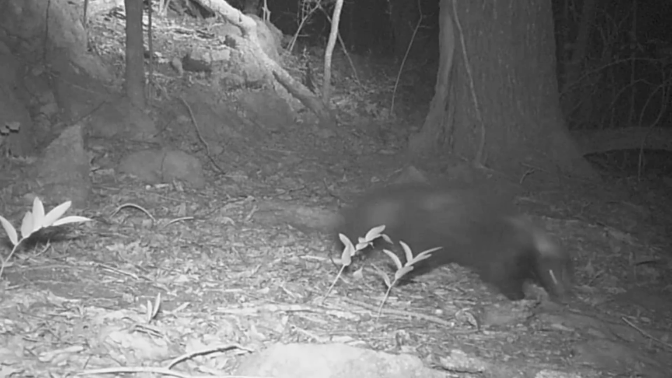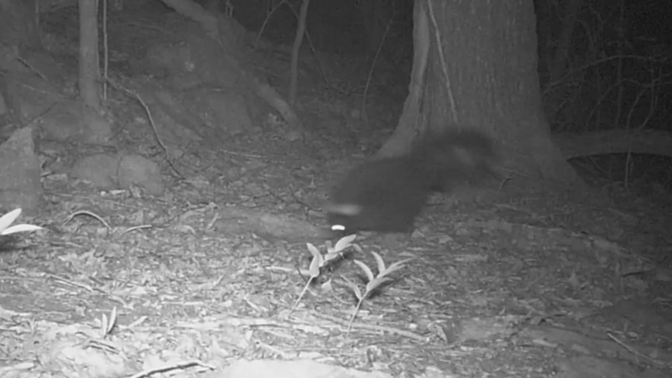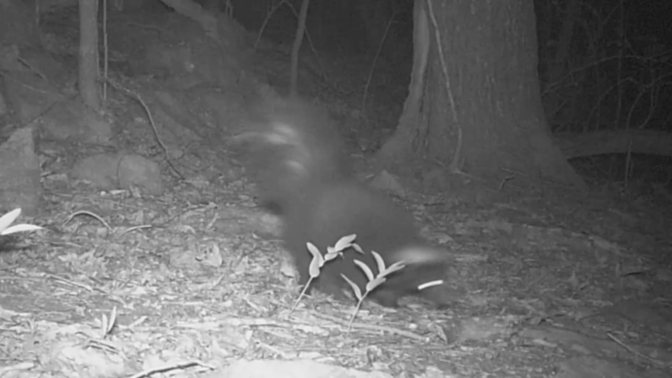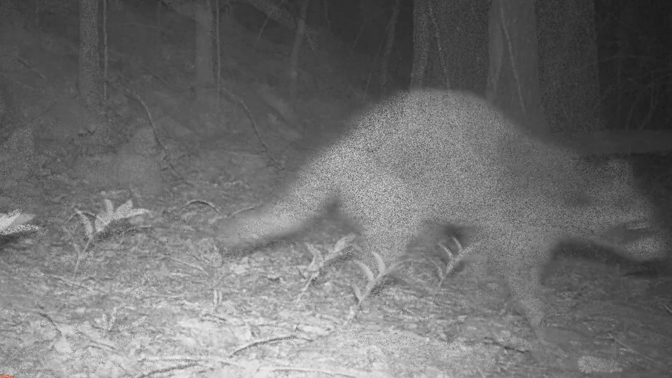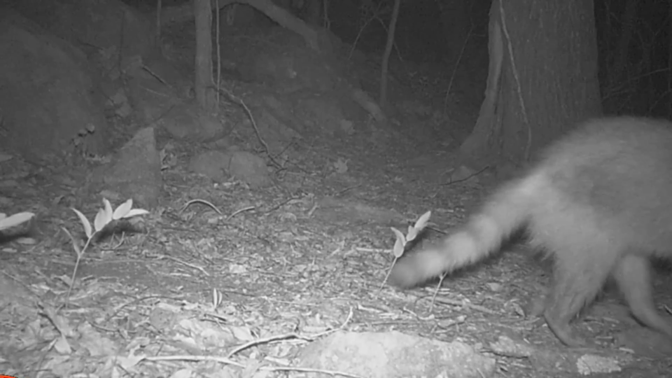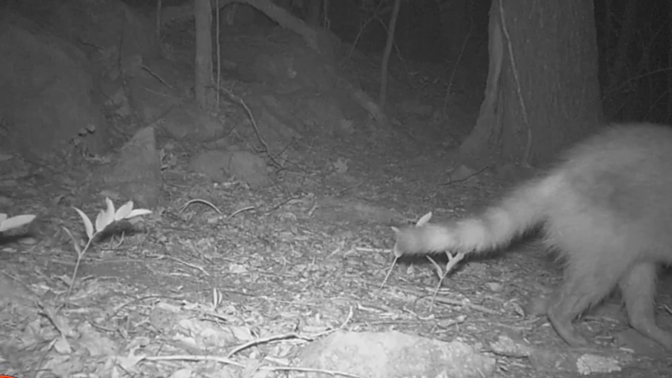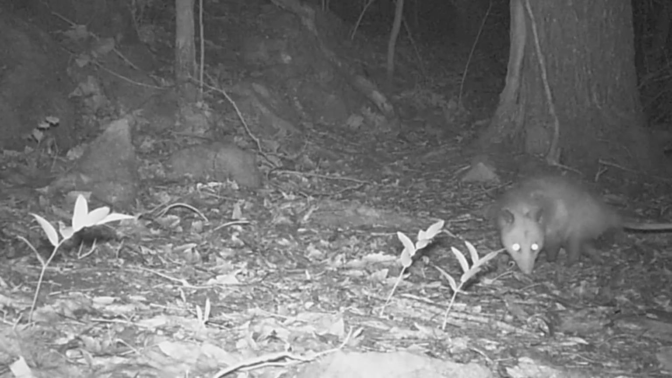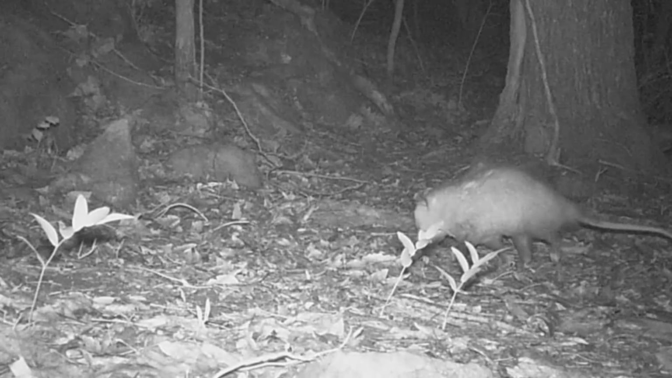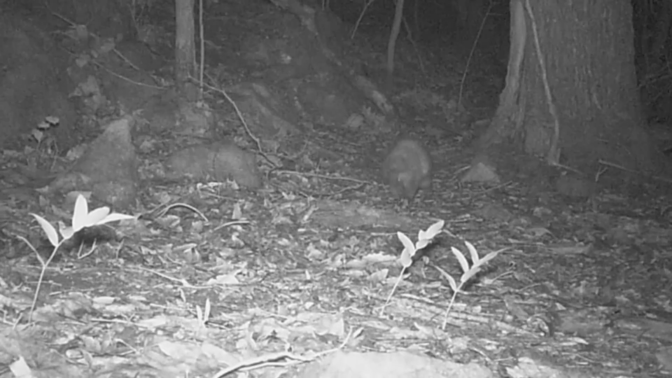Back at the tree, there's old Wishbone. Ain't seen him in a while. And there's Flat Top following Wishbone around. And there's Rocky too. He's a young coon. And there's old Silly Willie. Just moping around.